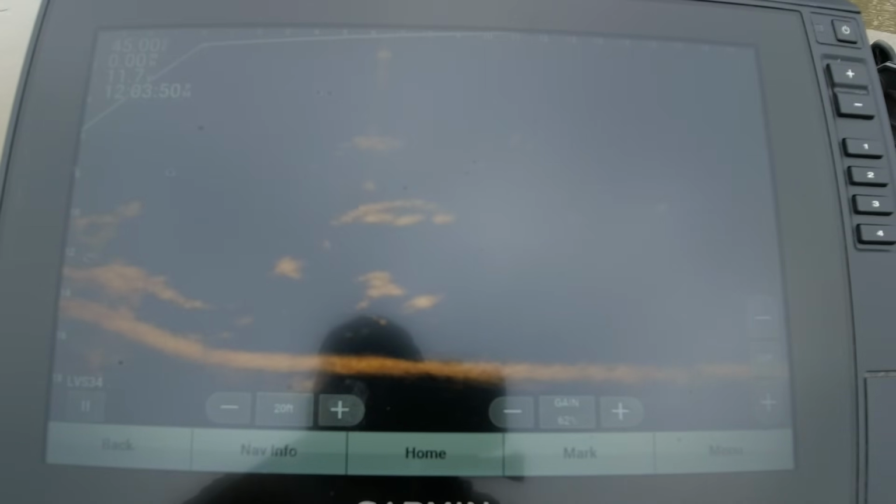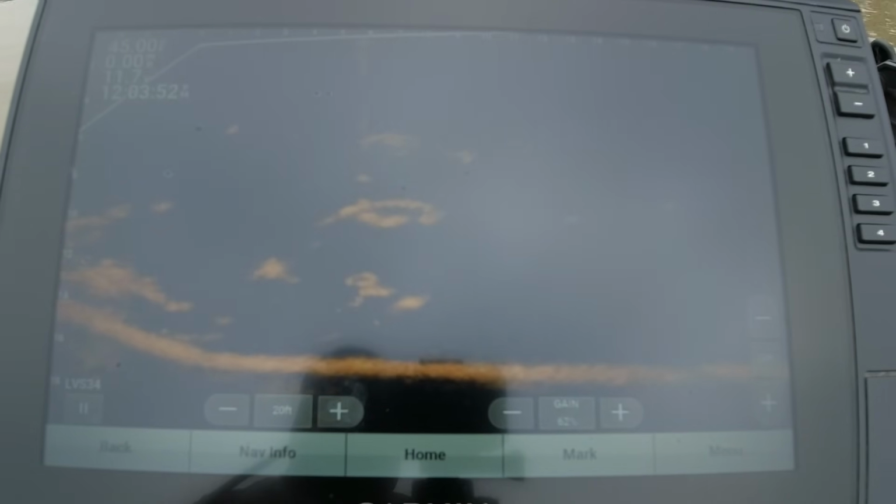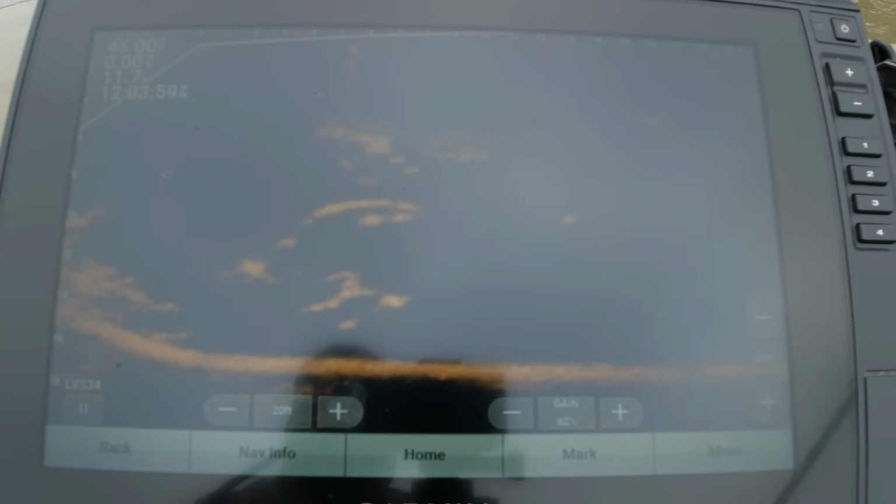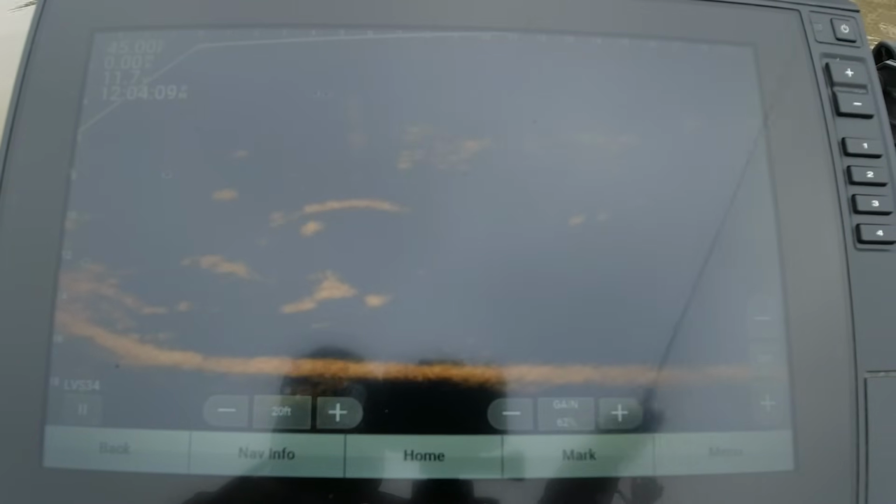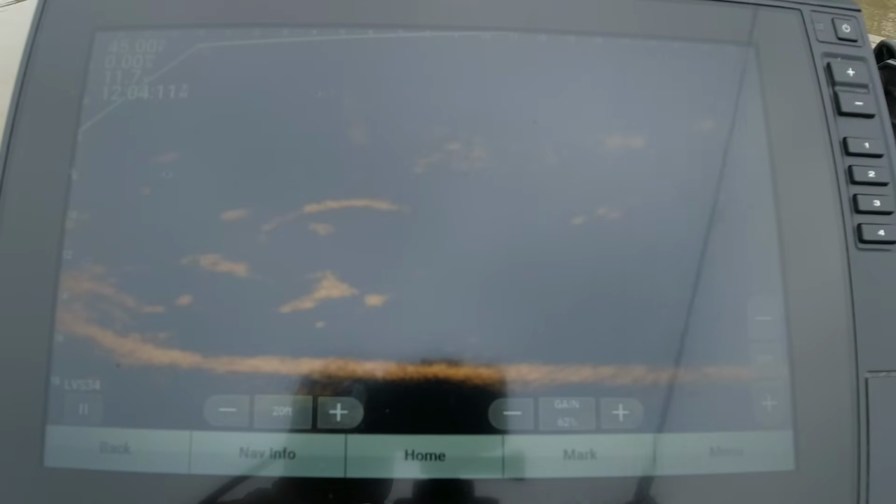First one looked like the bigger one. There he goes. Come on out of there. Nope, turned away. You dirty dog. Alright, let's try these other two. Oh, he charged it. Didn't hit it.